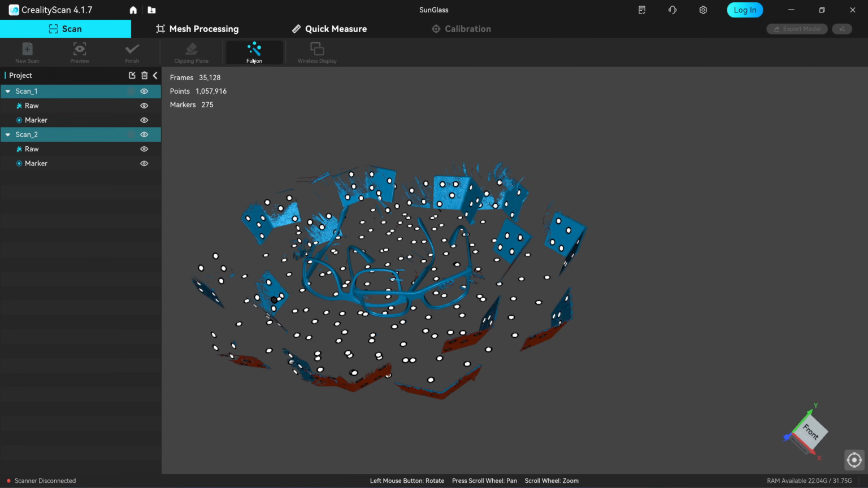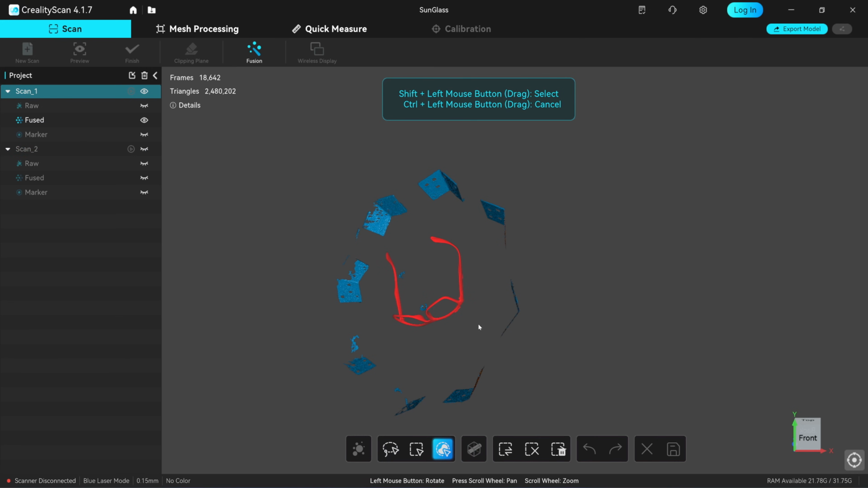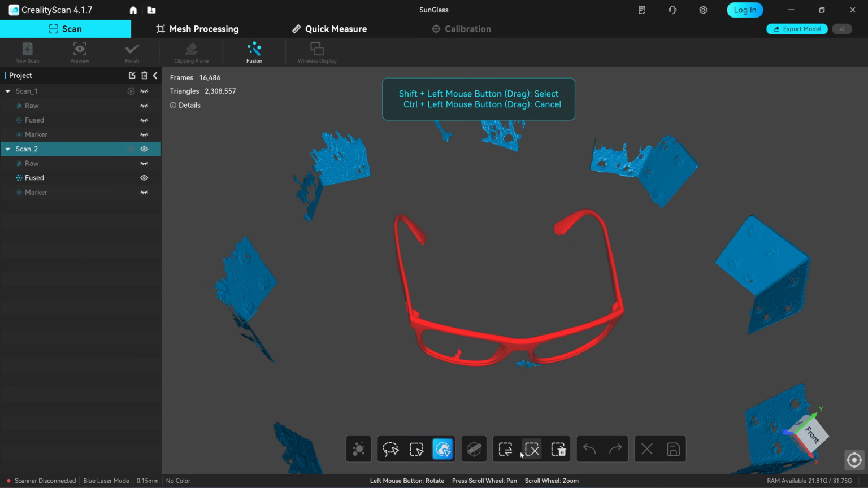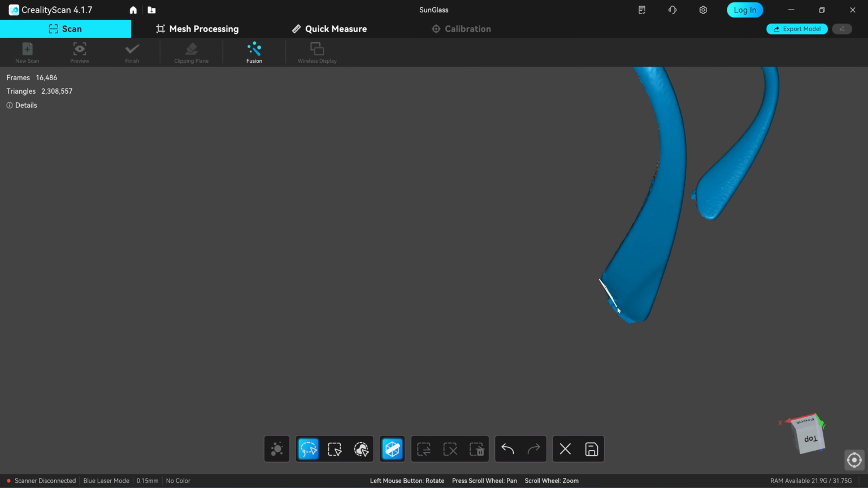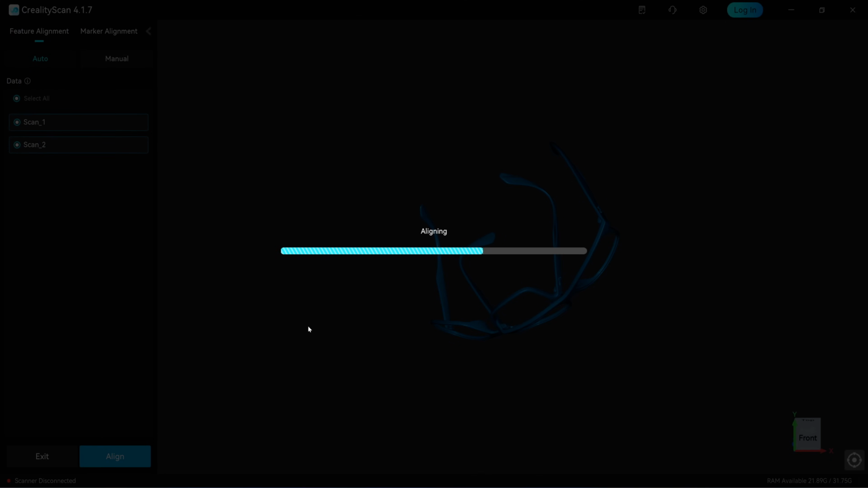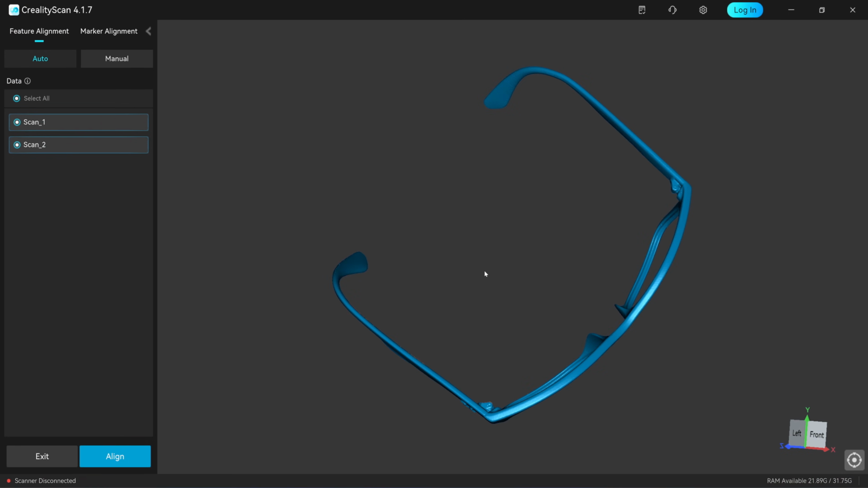Next up is post-processing. I will fuse the point cloud at 0.15mm and Creality Scan 4.1.7 has a new single body selection tool that makes isolating the scan data super fast. Since the frame has so many curves, I can actually align it automatically with just 2 scans.